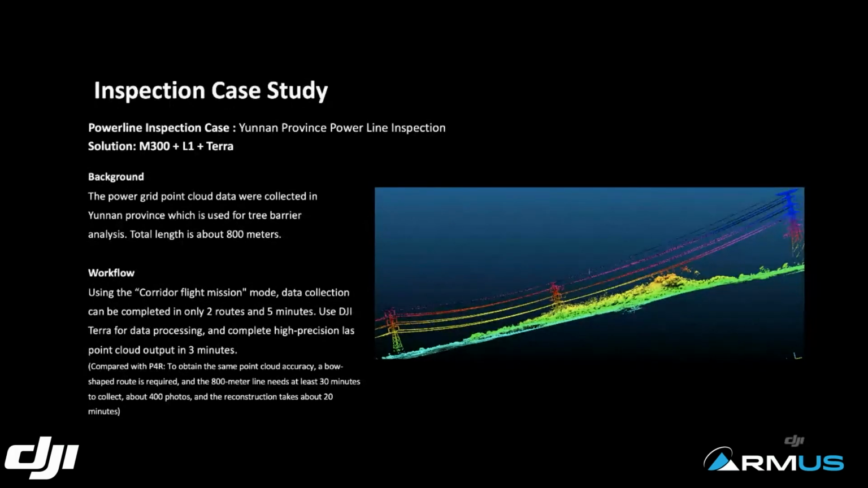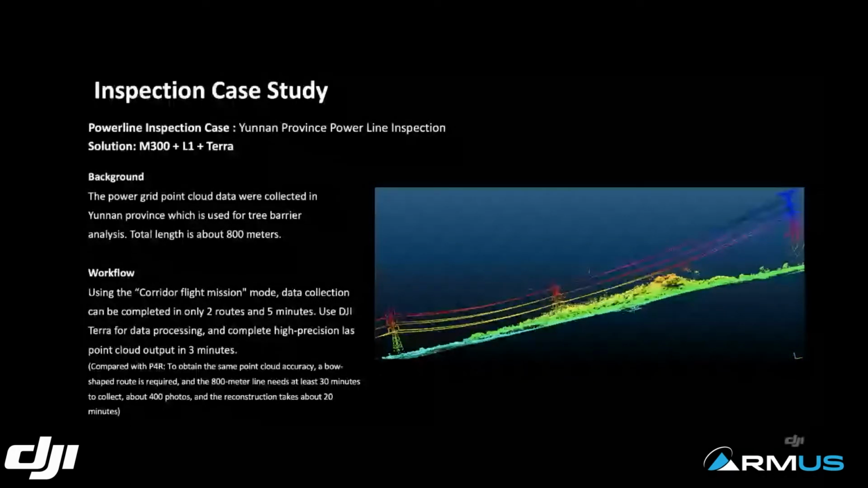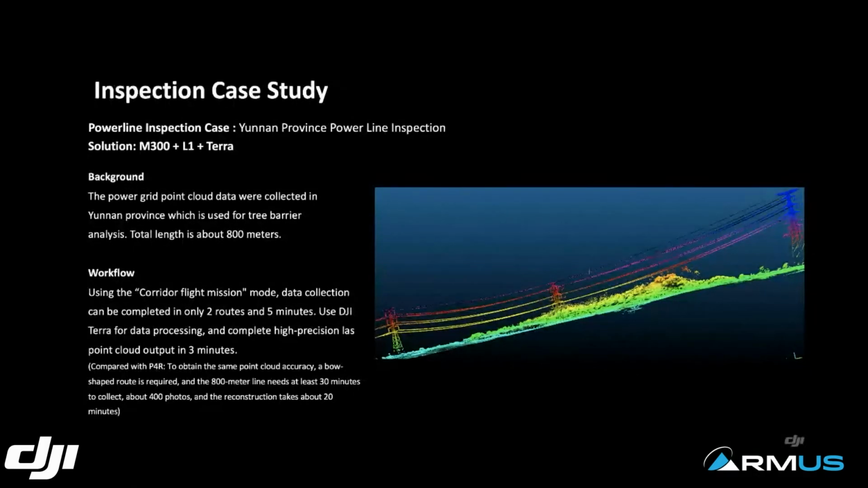Sometimes if you don't have enough overlap, you will miss the power lines in the middle. Utilizing LiDAR, that's no longer a problem. You just need to have a surface for reflections. That's how LiDAR works, and it's extremely easy to capture all that detail.